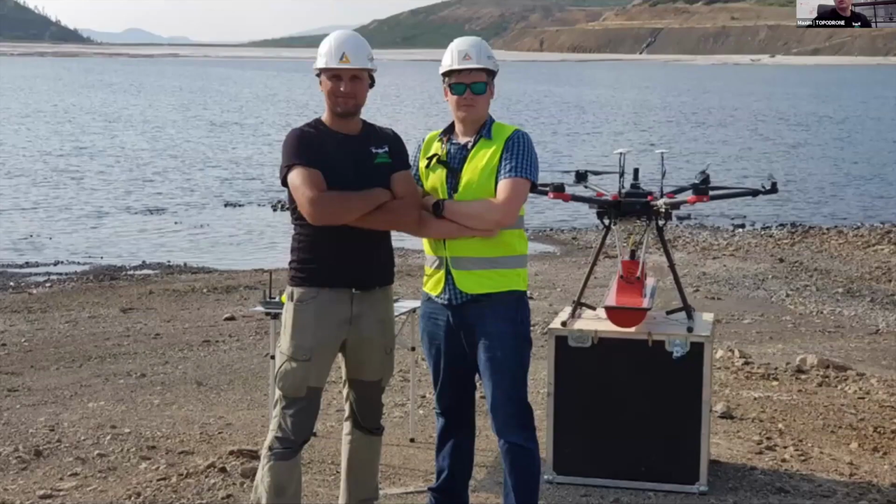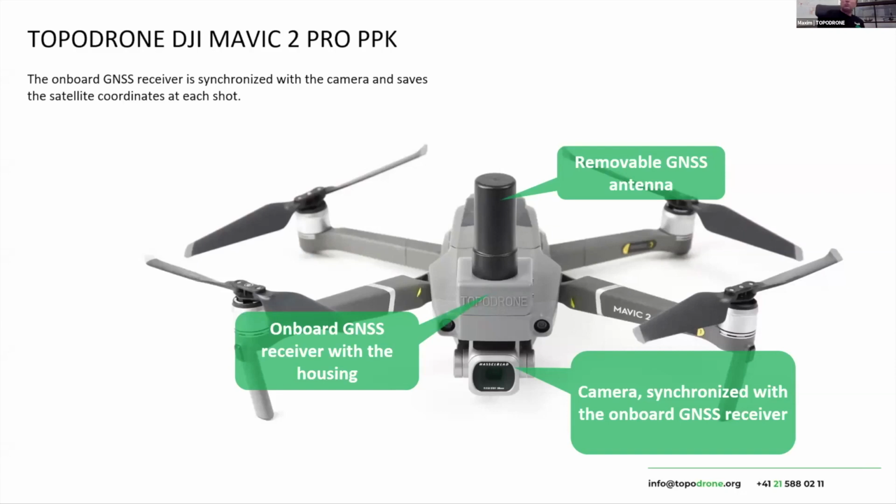Right now I would like to show you only one part of this work, when we create a three-dimensional map and a GIS layer of the mining site using Mavic 2 Pro PPK. What does Mavic 2 Pro PPK mean? We take an original Mavic, and after that we install an additional GNSS receiver on top of the drone, and we connect the GNSS receiver precisely to the DJI system to capture photo events. As a result, after data post-processing after flight, we get a very precise position of each photo, which can be used for photogrammetry data processing.